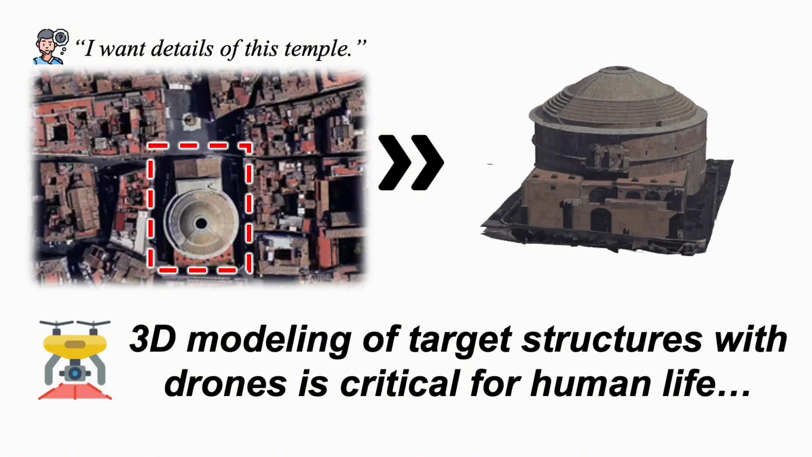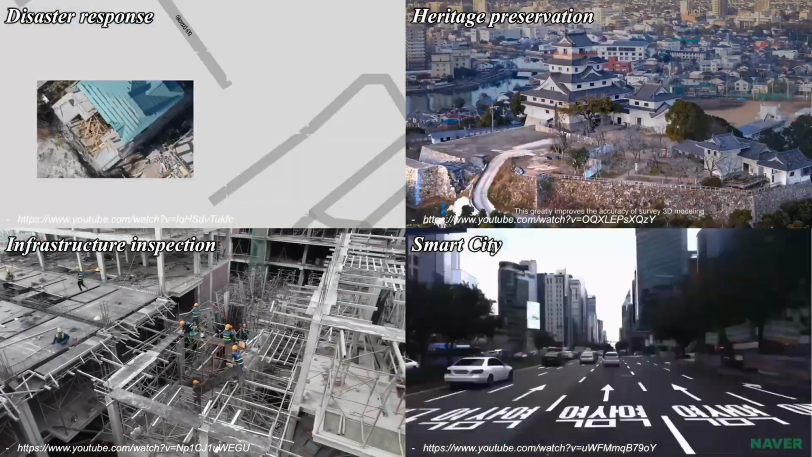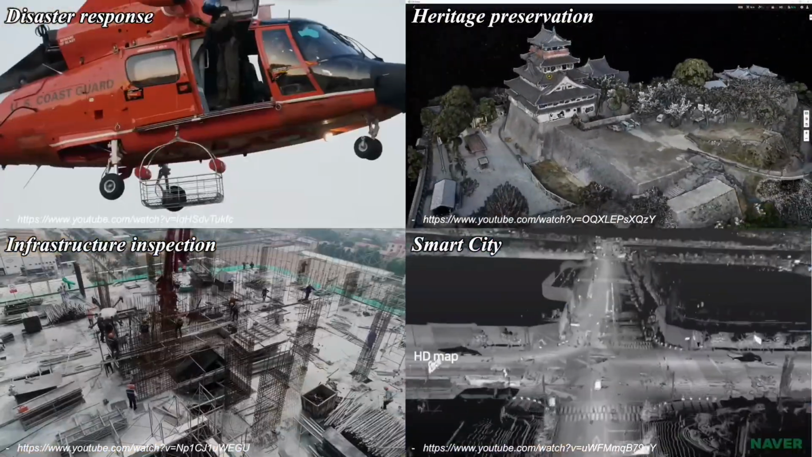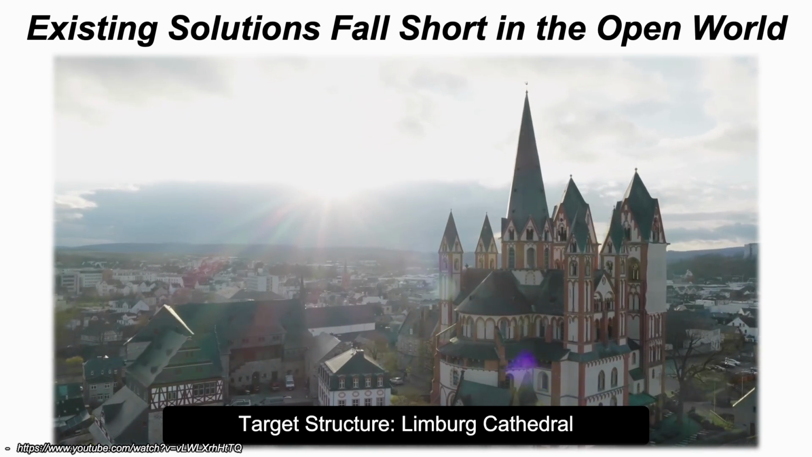Autonomous 3D modeling of target structures using aerial robots is fundamental to human progress. It guides disaster response, preserves heritage, assesses infrastructure, and builds smart cities. However, existing solutions still fall short in open-world environments.